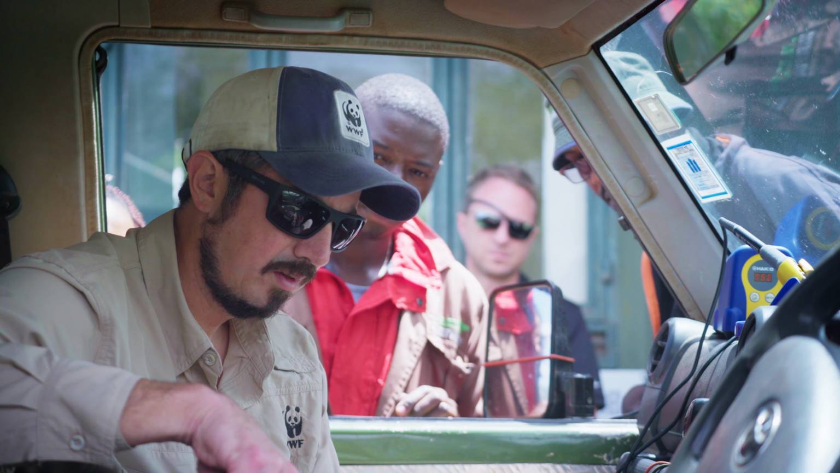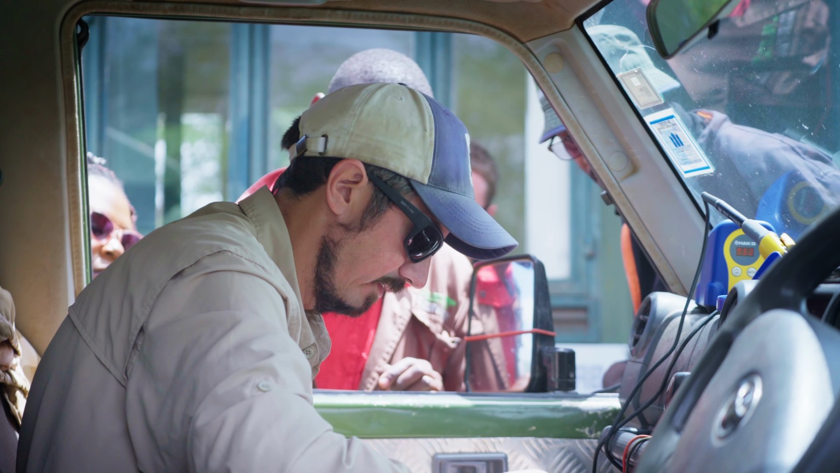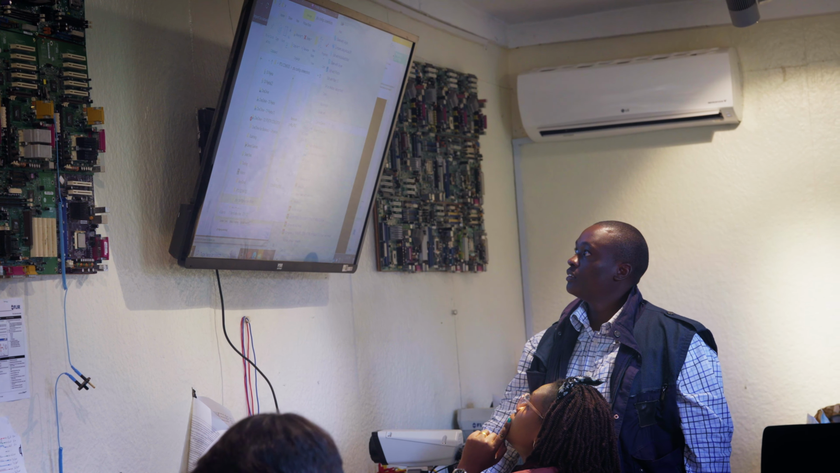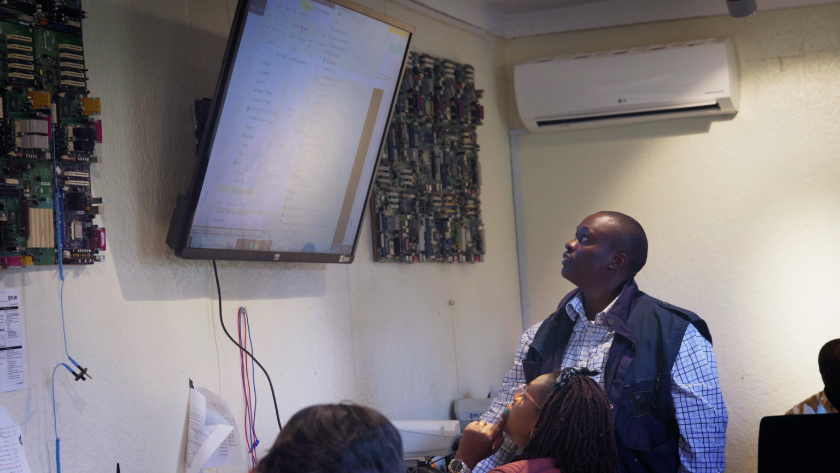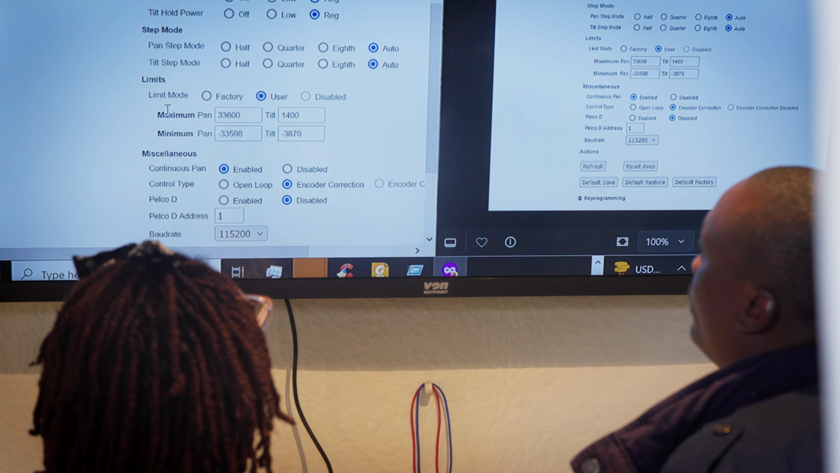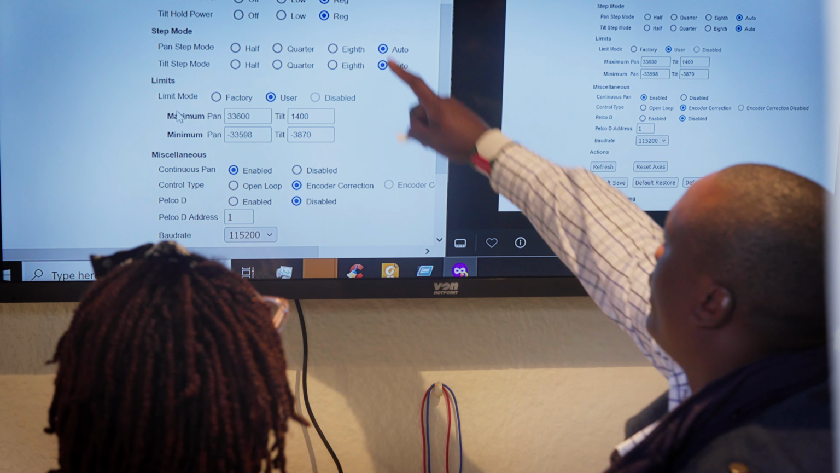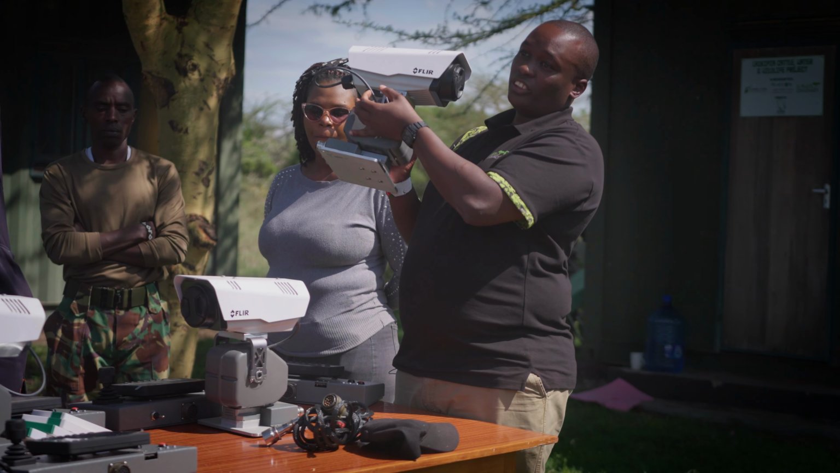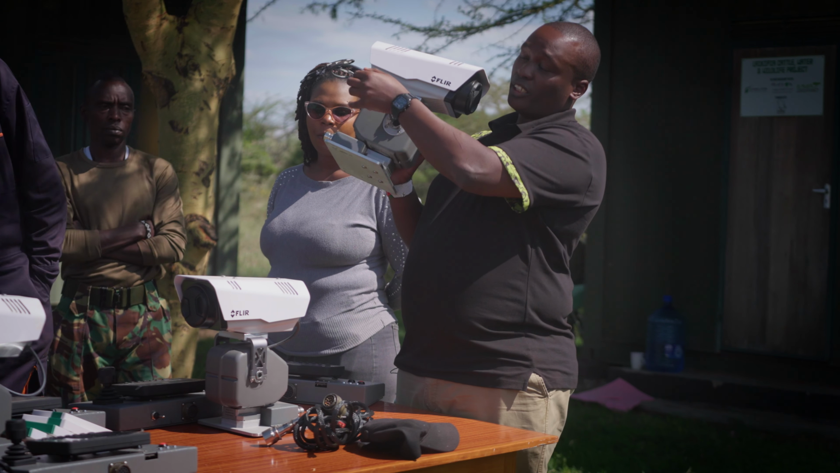So in the past, it would be somebody, a representative of the company would fly from the US, or I would come to try and resolve the issue, and it may be 3 months while the system's down. But having a team that understands the system through and through gives us that capability so they can quickly fix the issues, but they can also train the rangers, and they can also advance the technology. They can iterate on this current design to make it work better in Kenya.